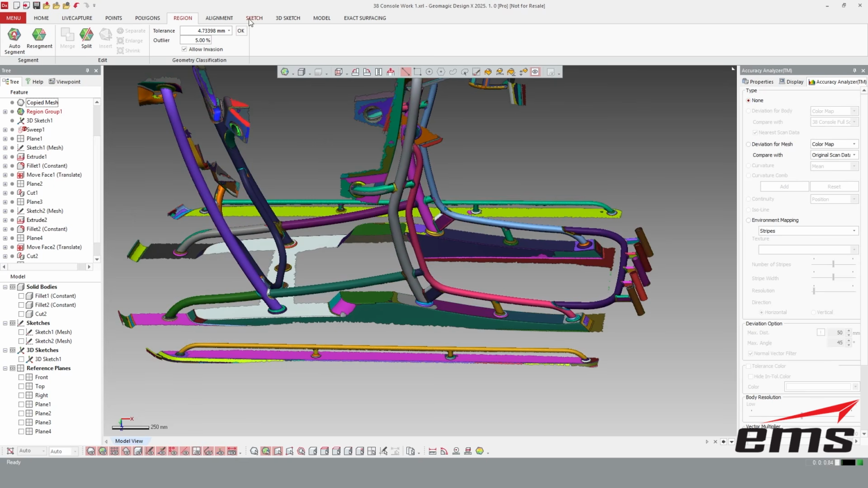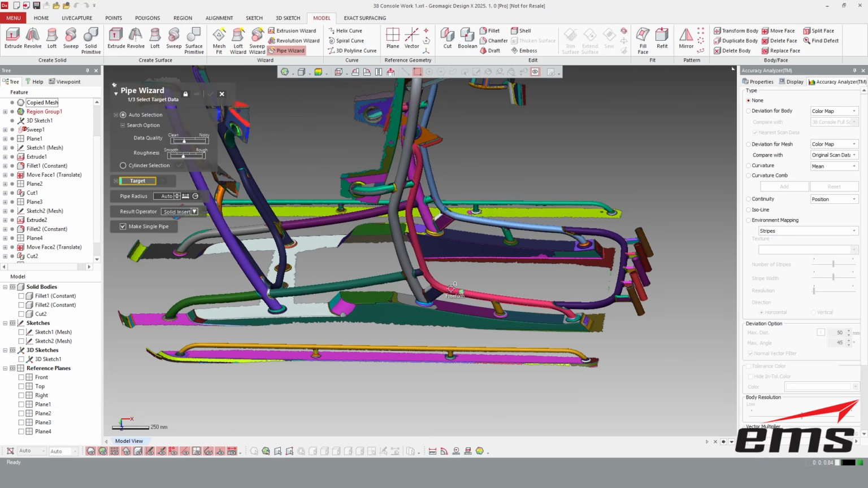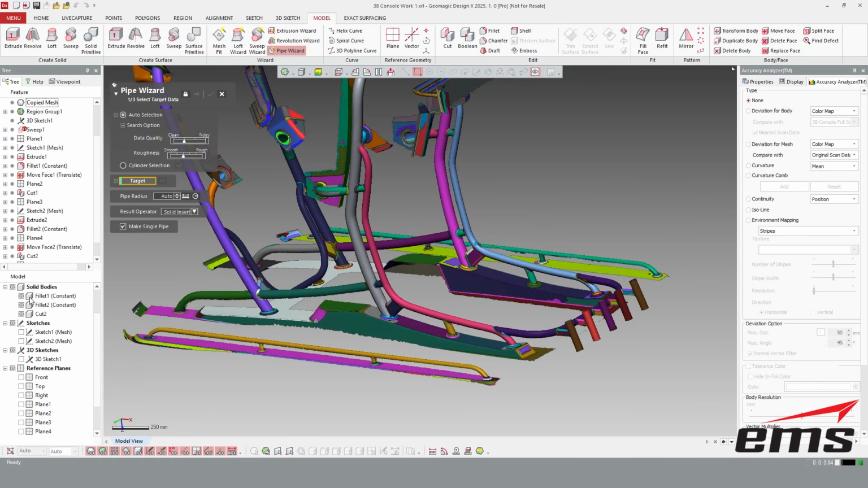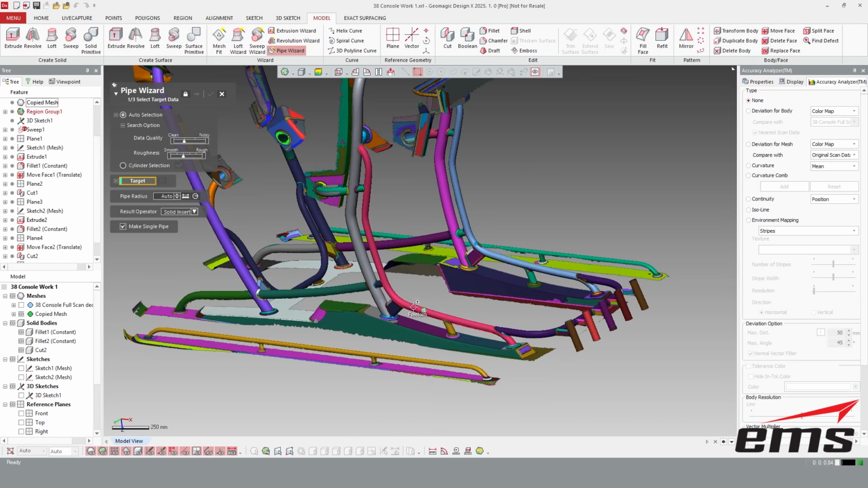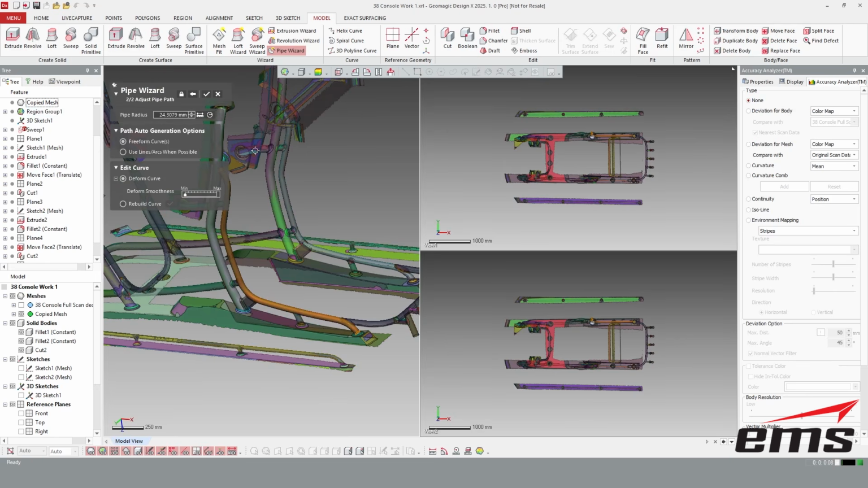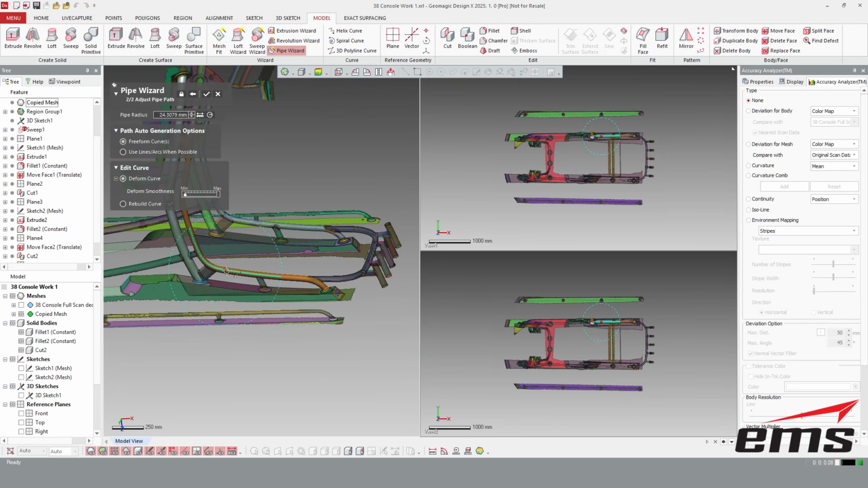Okay. So now we're going to run the tube wizard command again. Pipe wizard. Check something here real quick. Which one are we on? I want to do it all on the same side. Okay, yep, so we're on this side. Okay, so we're going to pick that. We'll take the same defaults because they worked pretty good last time. And you can see our pipe here.